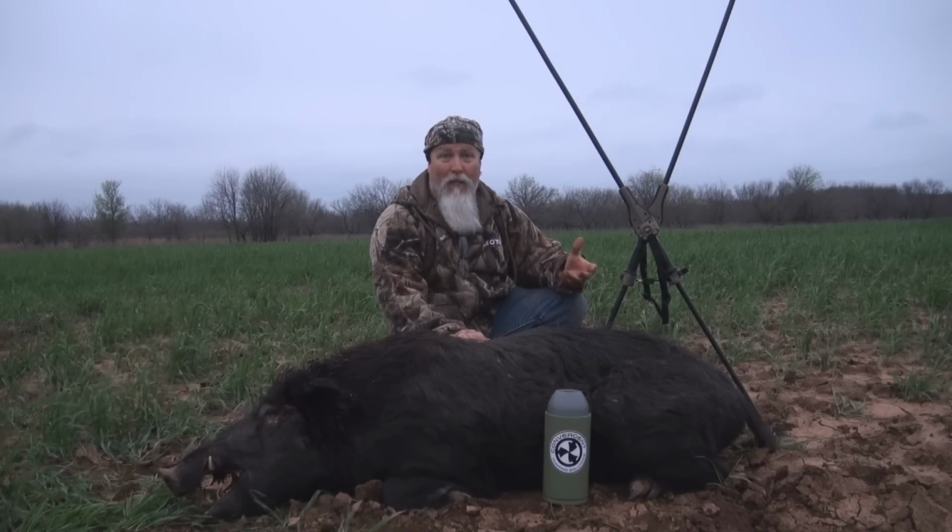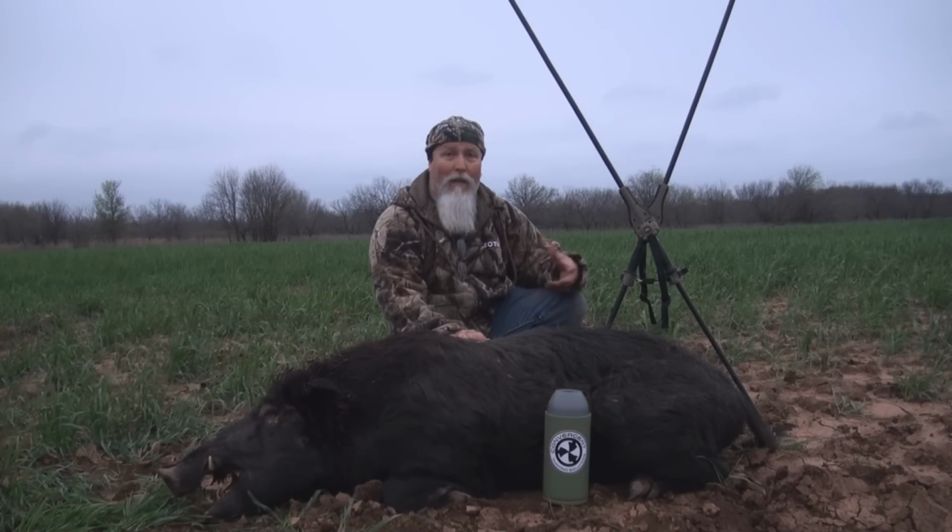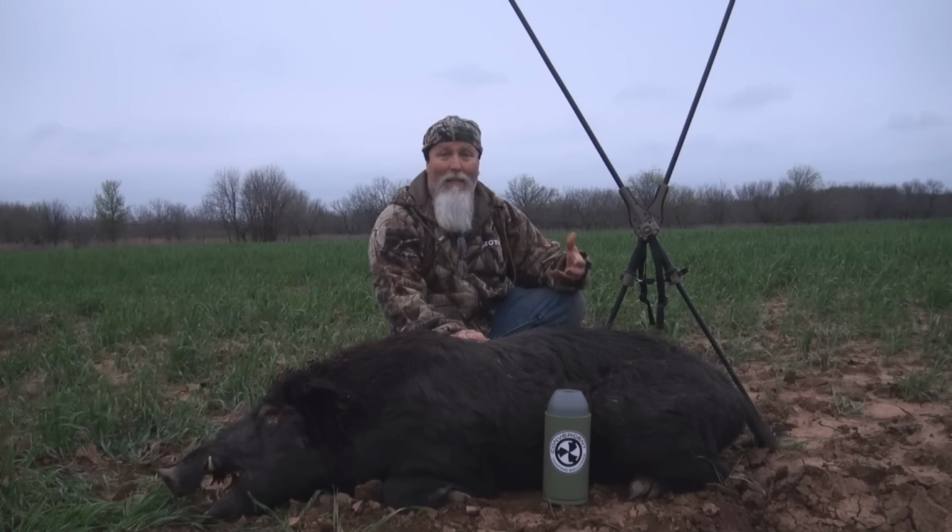It's partially just because they're so outnumbered, and your younger boars are a little more aggressive than your older boars. A lot of your older boars are solitary and kind of passive. If a breeding opportunity presents itself, they'll take advantage of it, but they're not as active in pursuing it as your 2- and 3-year-old boars.